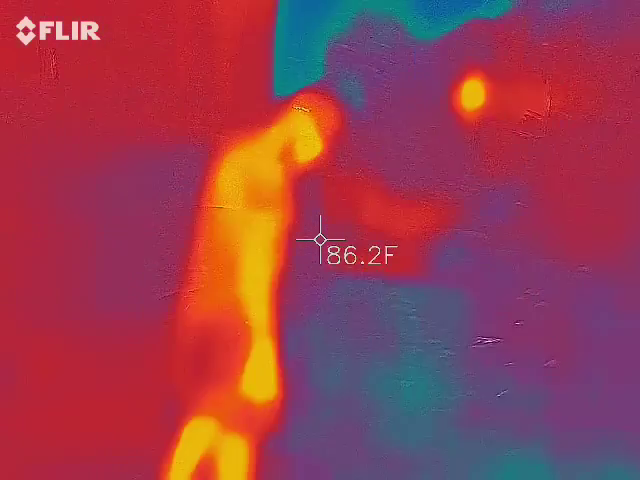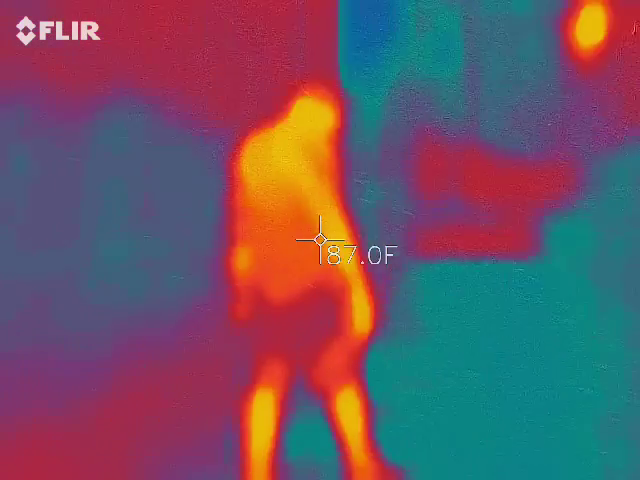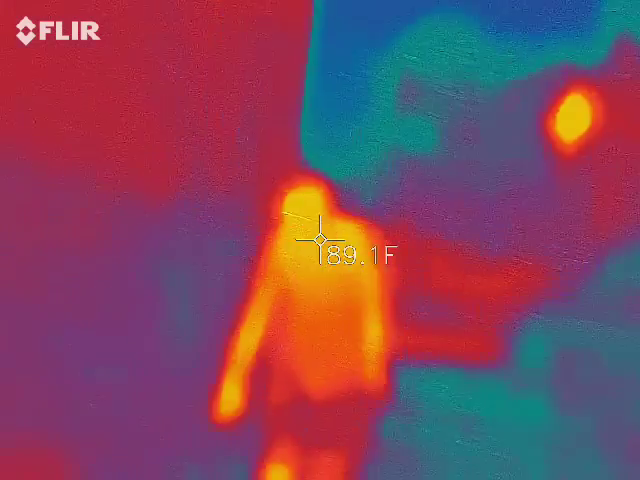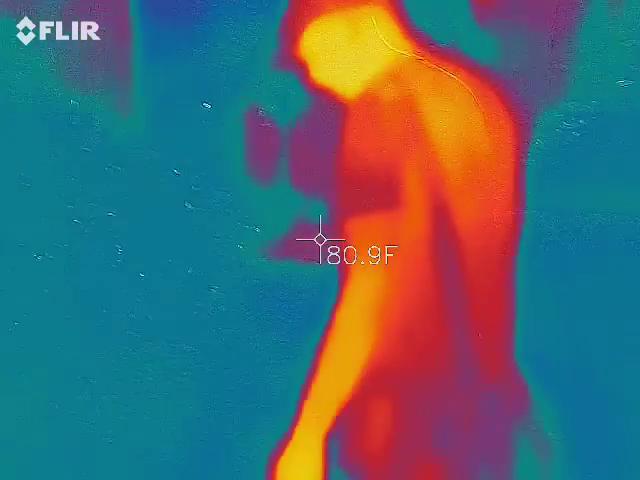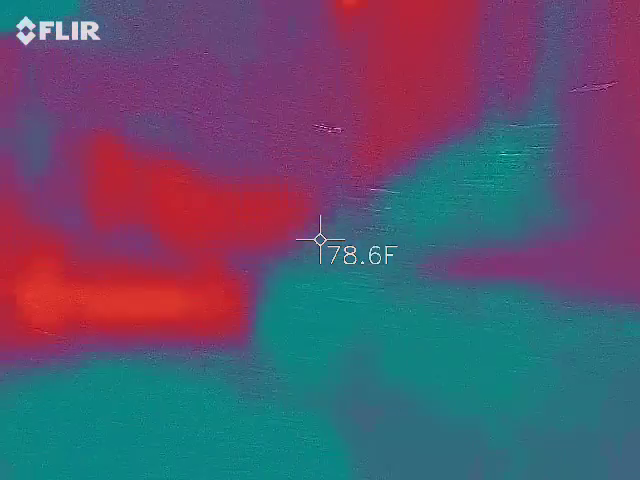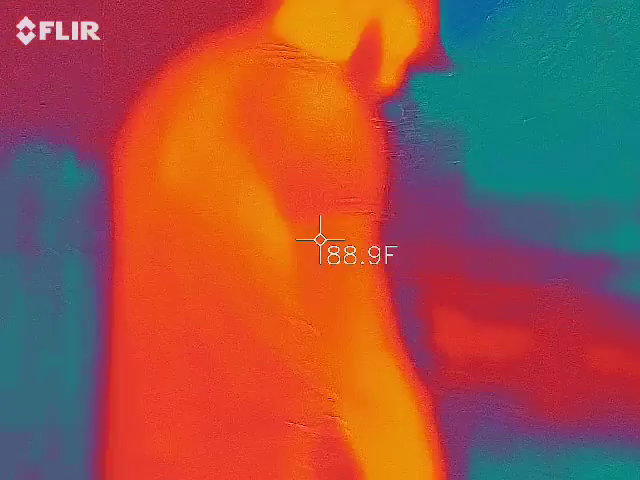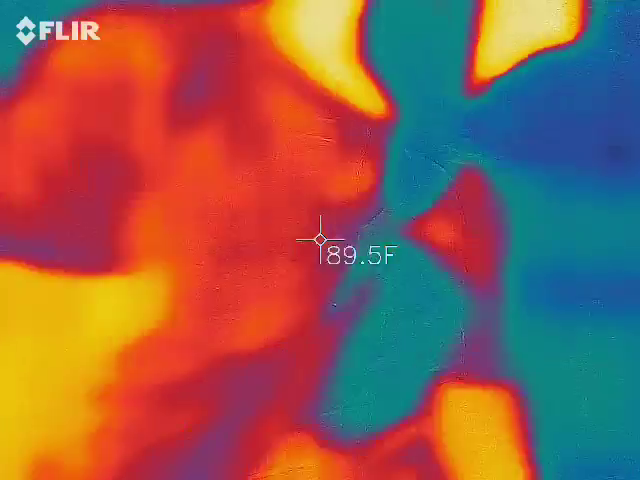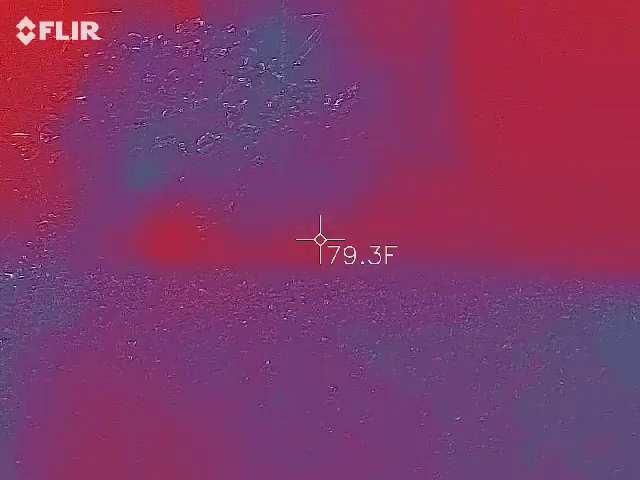Yeah, you can start to see some. Right there. Oh, yeah. They're all over. That handprint is actually right here. Oh, yeah, that's a full handprint. You can see the thumb lapped over. So those bricks were wet. They had to have been.